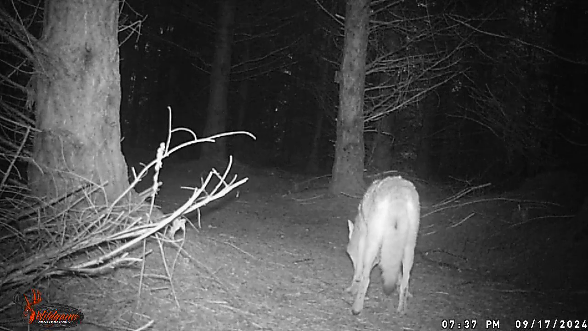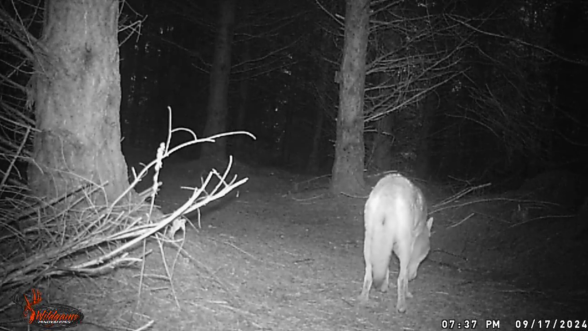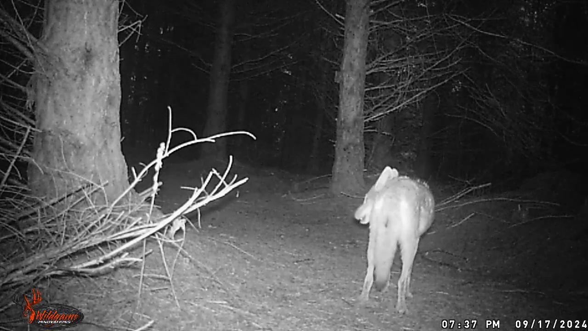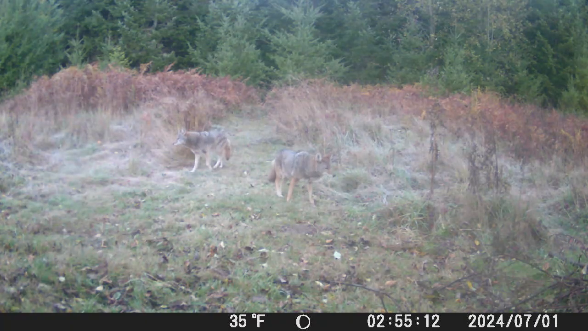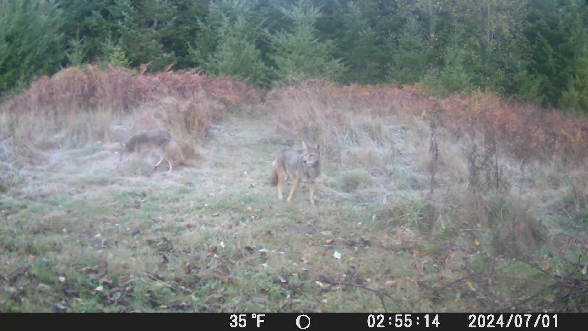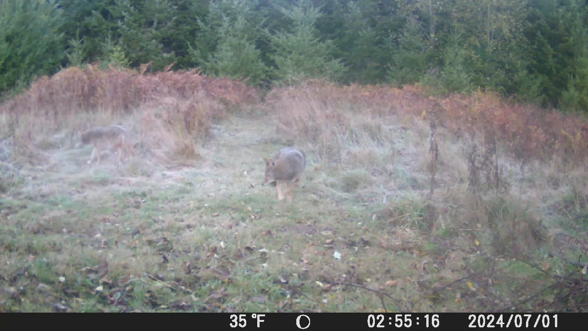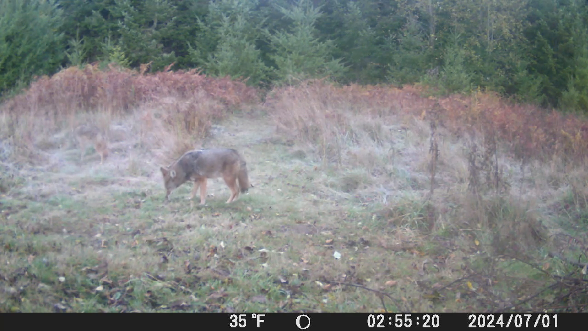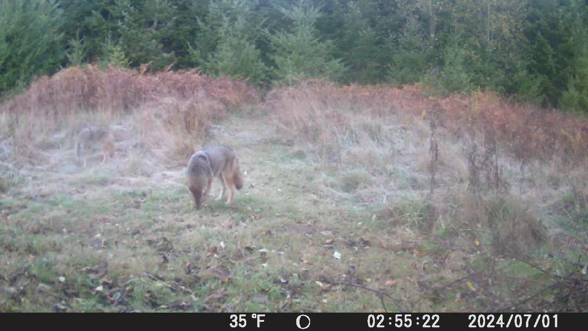Now, towards the end of this video, we're going to have a surprise for you. But in the meantime, I happened to catch these two coyotes at the apple tree cam. And what's interesting about this is it's afternoon time. I don't know exactly what time it is. This is a November 1st clip, but as you can see, it's not dark out.